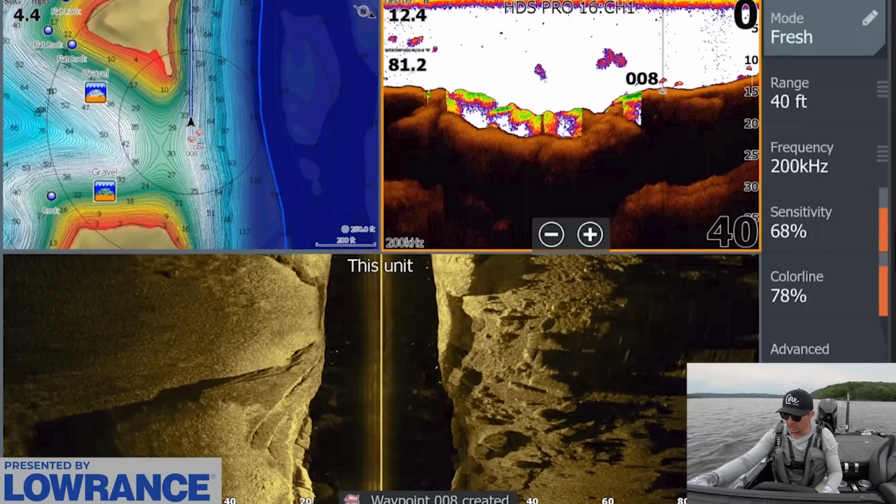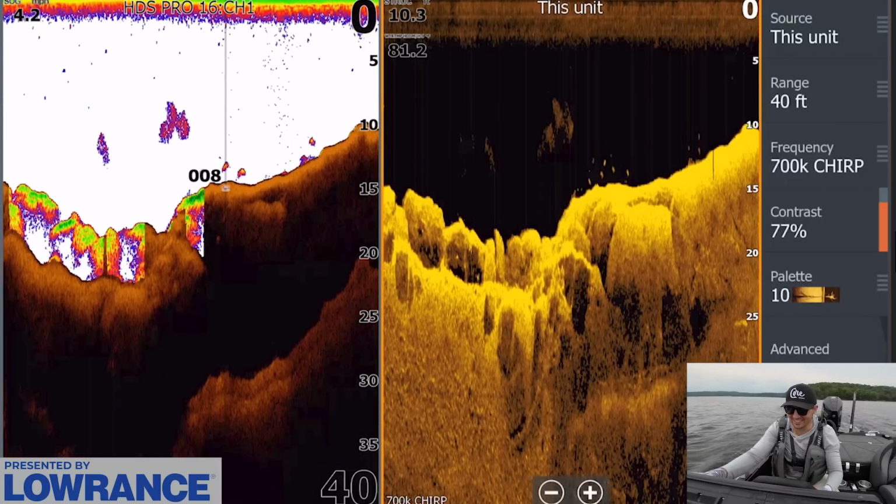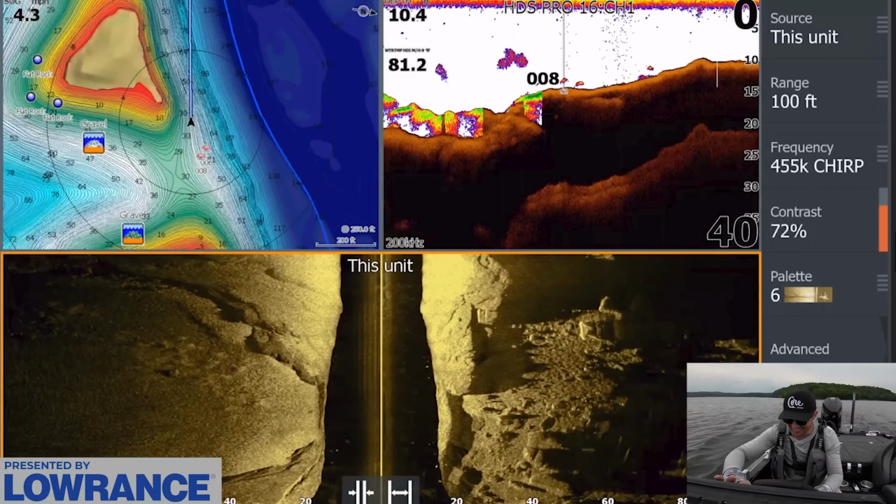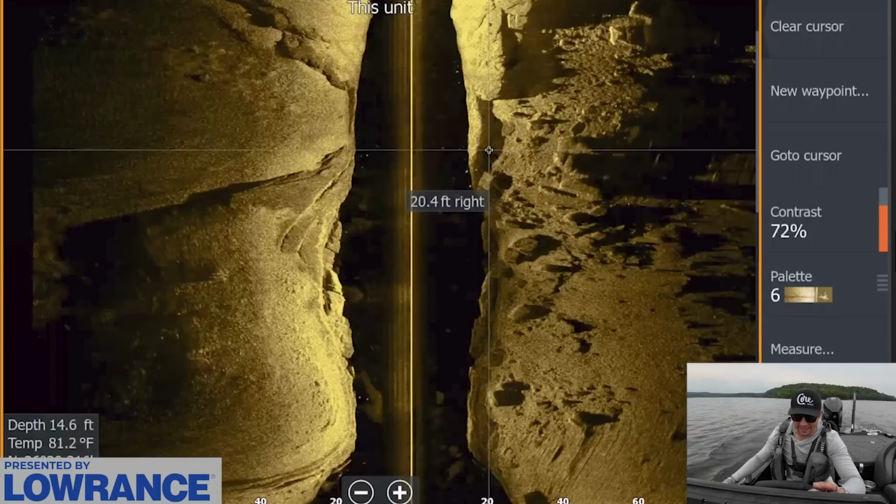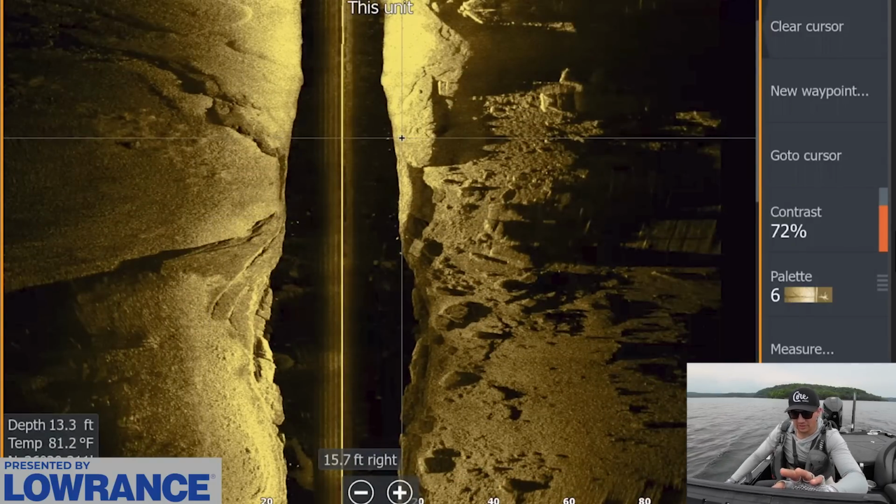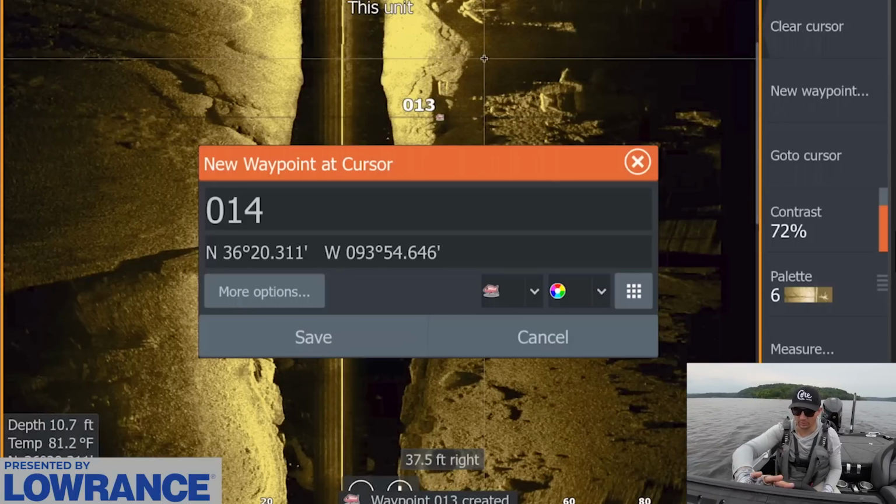I'm gonna actually pull up different, oh my gosh, there's so much happening here. Look at all these fish, they're stacked up. This is the perfect spot for the situation right now, guys. We are about to smash them right here. You can see that hard drop right there on the side scan view, and there's fish on that side scan all in through here. There's that hard break, and I'm just going to mark a few of these fish with a fish icon right down this drop.